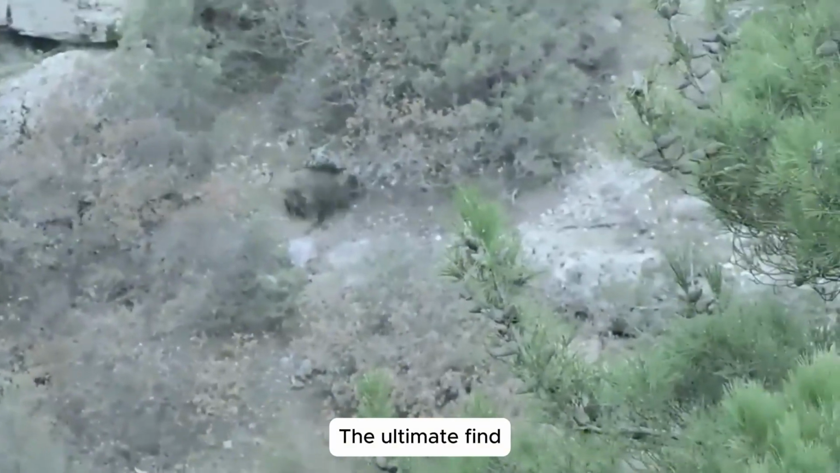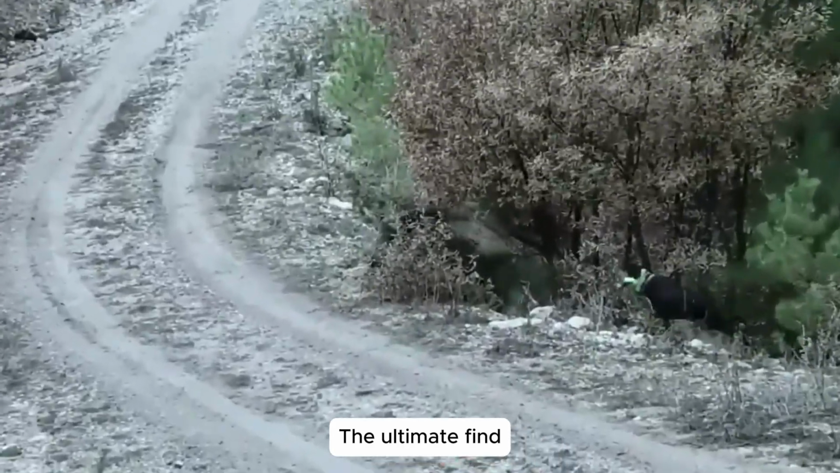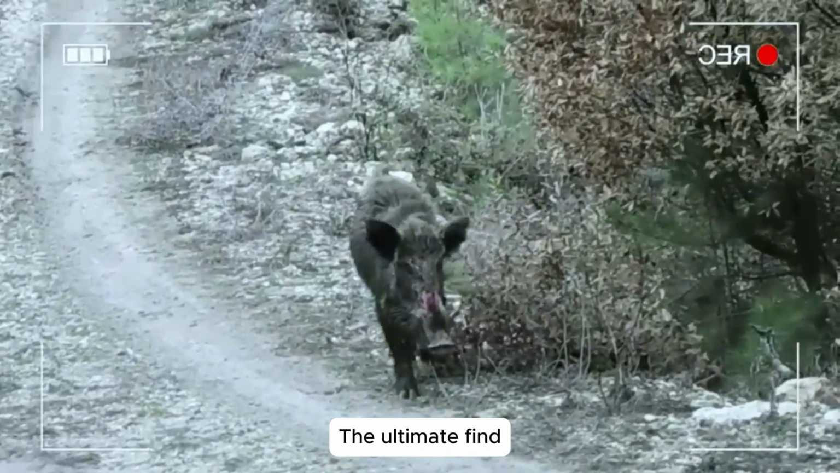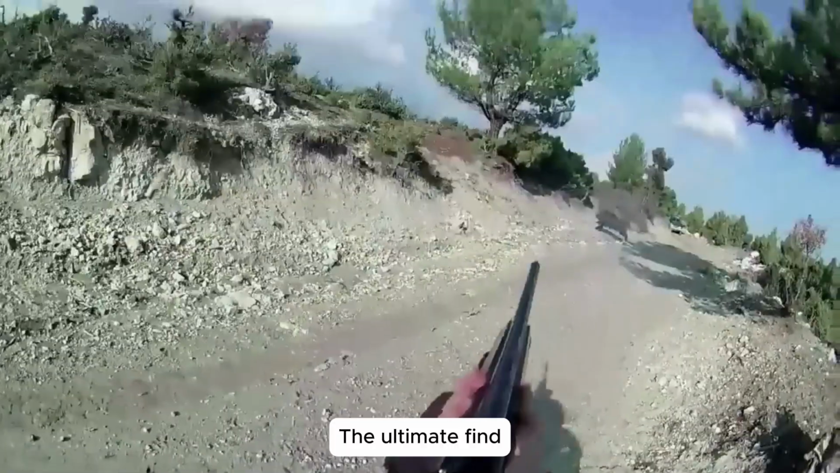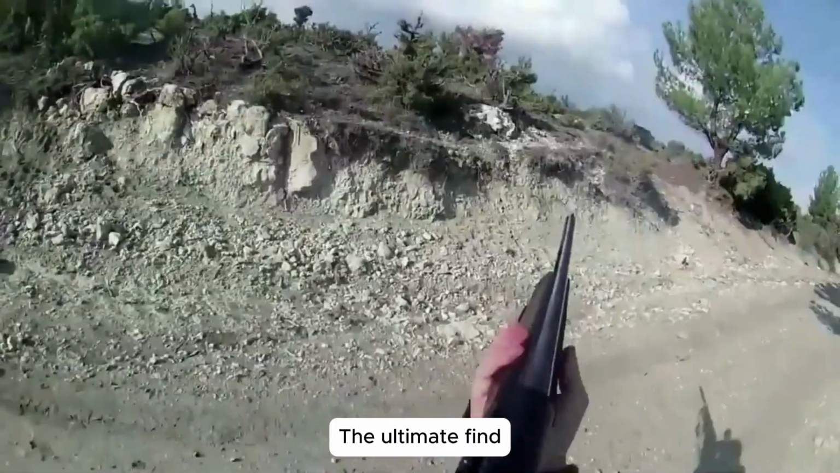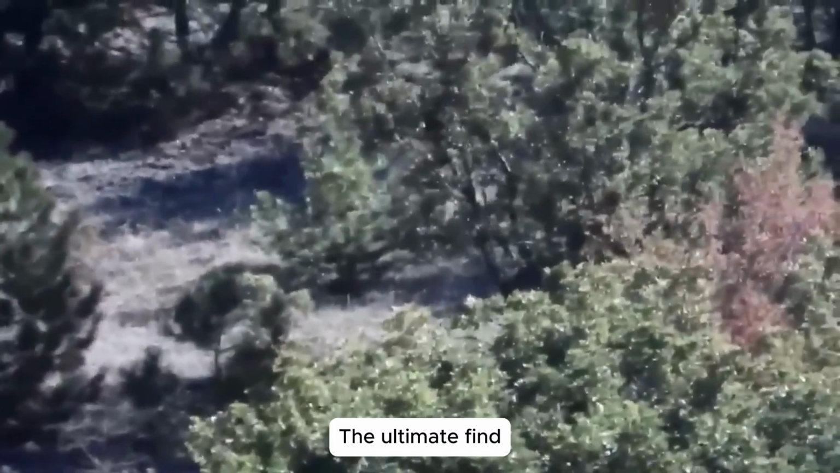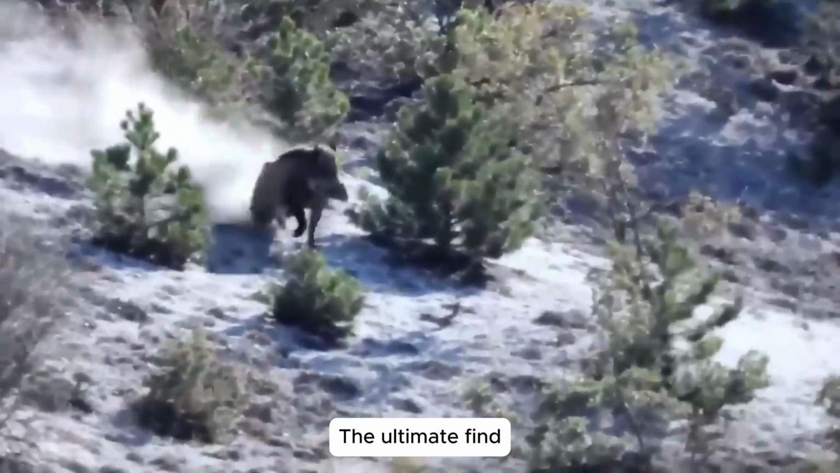At the same moment, on the other side of the clearing, Jack had found his own target. A wild boar wandered slowly through the snow, snout buried in the ice searching for scraps, unaware of its fate. Jack crept forward silently, each step careful, every breath controlled. When he reached the perfect angle, he lifted his rifle, paused, and waited for the right heartbeat. Boom! The shot flew clean and fast, dropping the boar instantly.